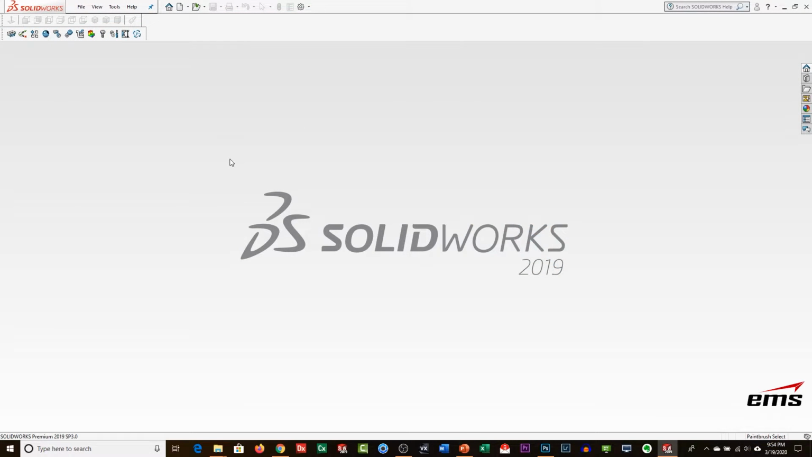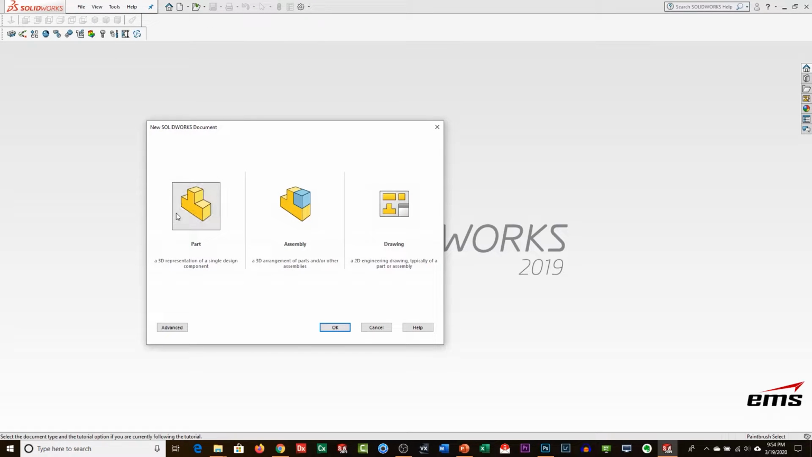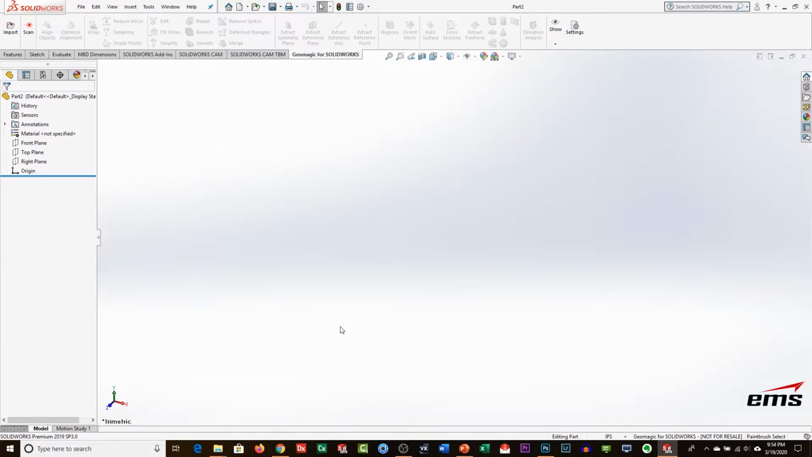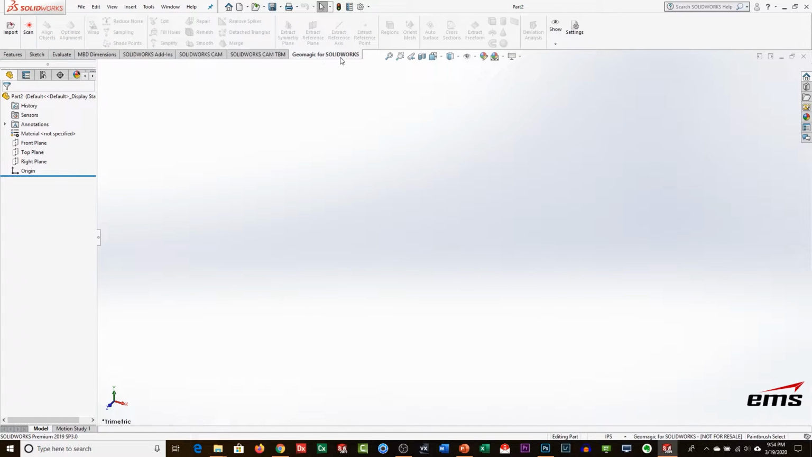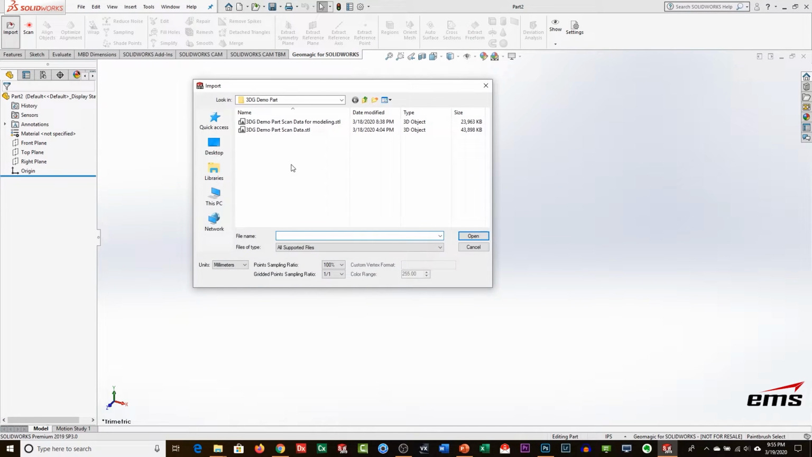All right, so next up is Geomagic for SolidWorks. Now, the way this works, let's go ahead and start a new session here in SolidWorks, or a new part. This runs truly integrated inside of SolidWorks. So you'll notice features, sketch, all your normal SolidWorks stuff is here. And then down on the end here, we have Geomagic for SolidWorks, and it's got some tabs, or more of the ribbon style. So the first thing we're going to do is import scan data.